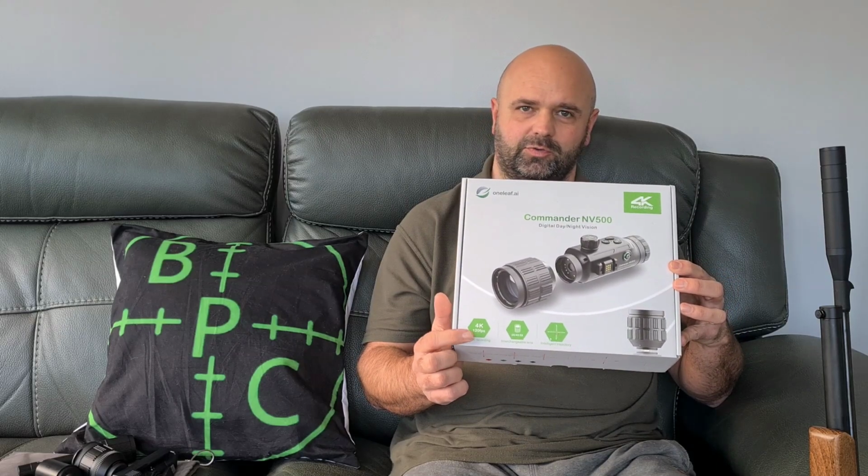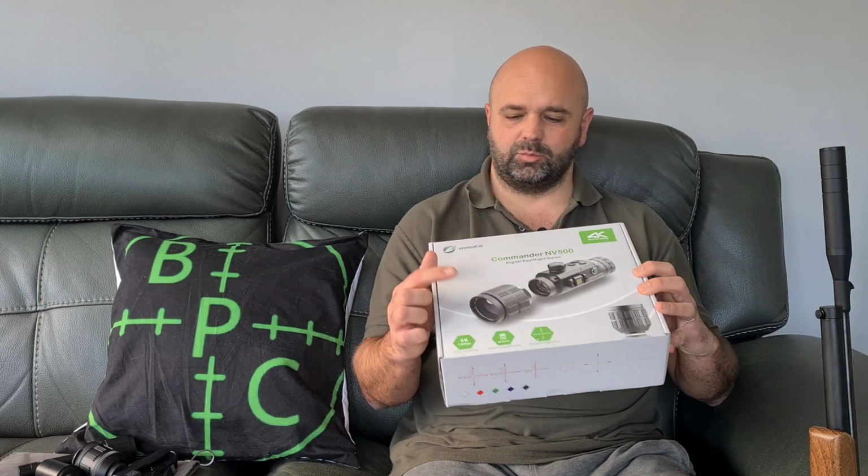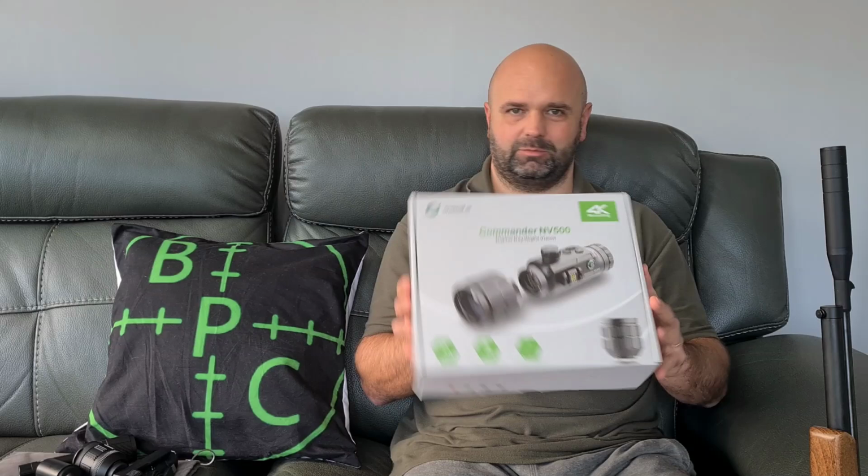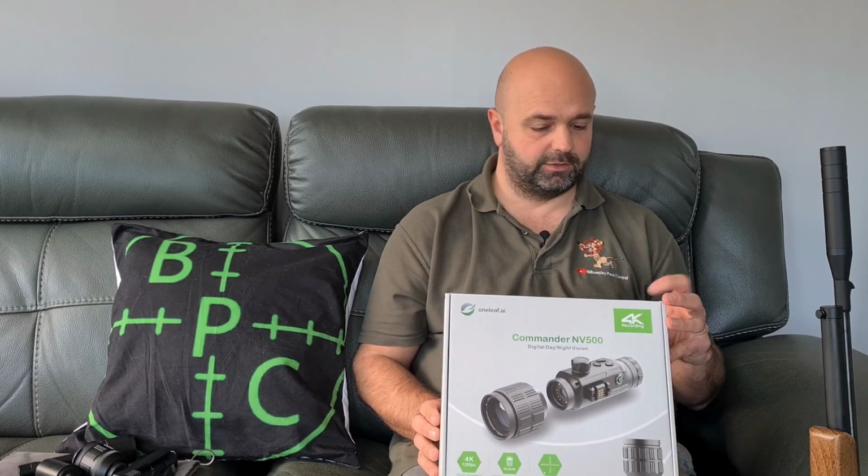This one is a little bit different from the predecessor, which is a 400. The reason being, it's got a detachable lens. It's got a 2x and a 4x lens that come with it. I'll briefly read out what's on the box. Like I'm saying, I'm not going into it, I find them boring.